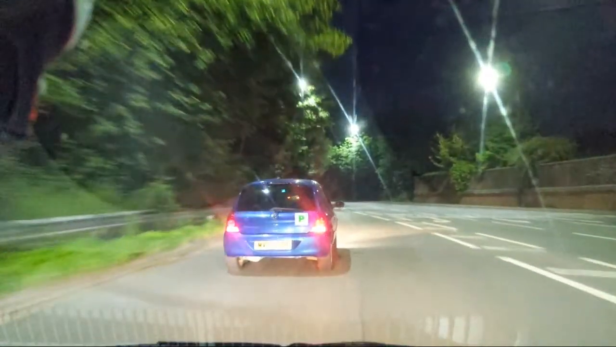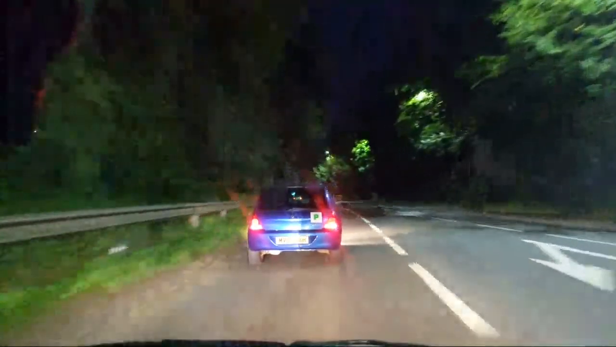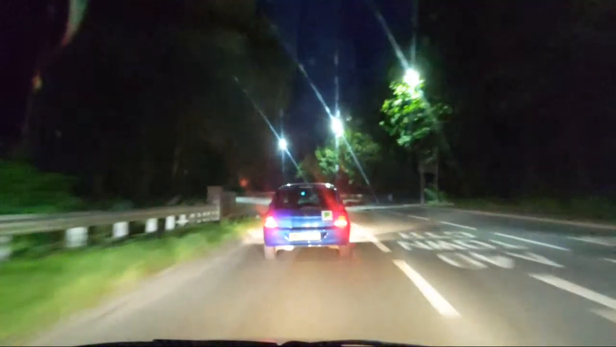I'll have one of them little black boxes on, don't they? They've definitely got a dash cam because I can see it from here. Yeah, you can as well, that little blue dot on the windscreen. Doing 20 miles an hour. 25.